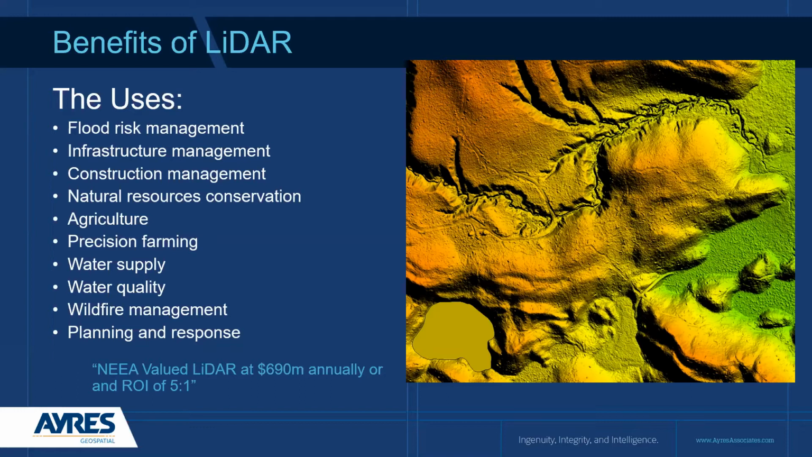Here in the Midwest, where we have an absolute ton of water, it's more about where is this water, where is it going to go, and what are we going to do with all of it? And it's getting used in water quality studies. Where are we going to have these recharge zones for our natural water tables? Wildfire management, planning and response.